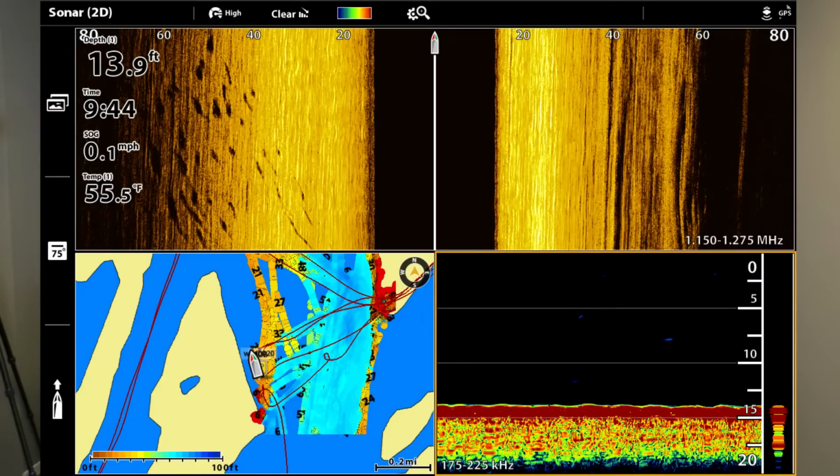But basically the whole point of this image was just to understand that if there's fish on the left side of the boat, and I keep seeing fish on the left side of the boat, I don't see them on the right side of the boat, I might want to move to the left.